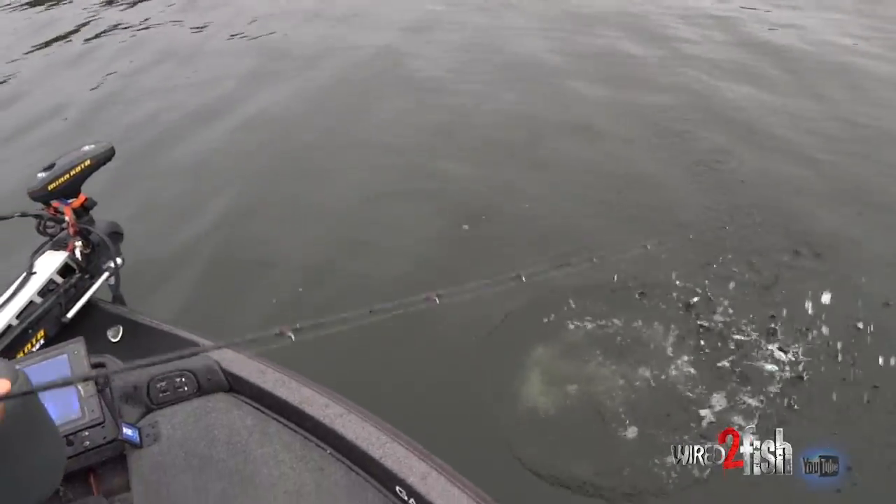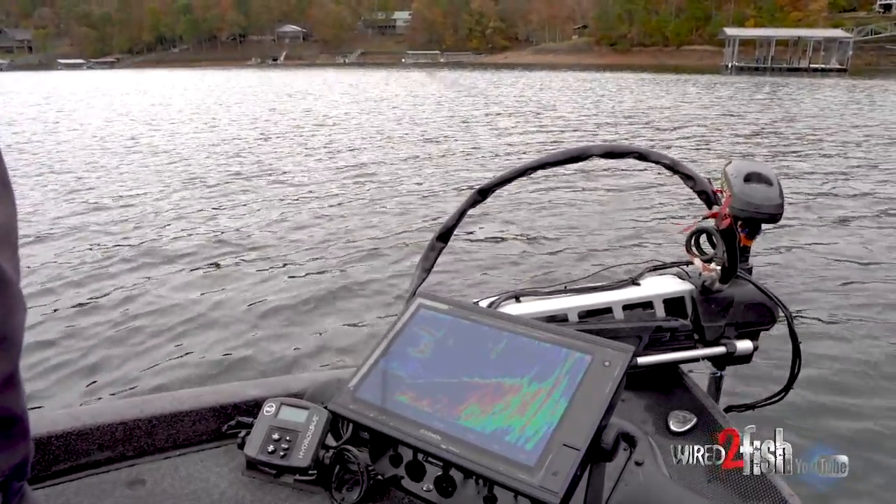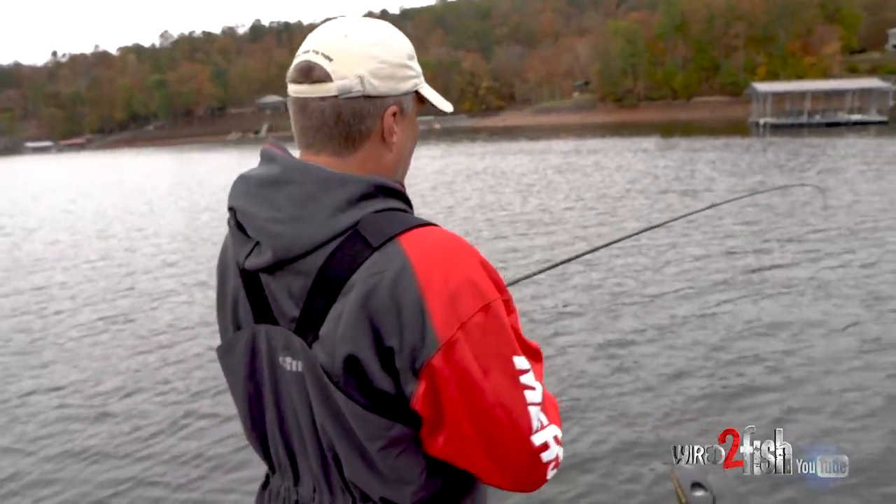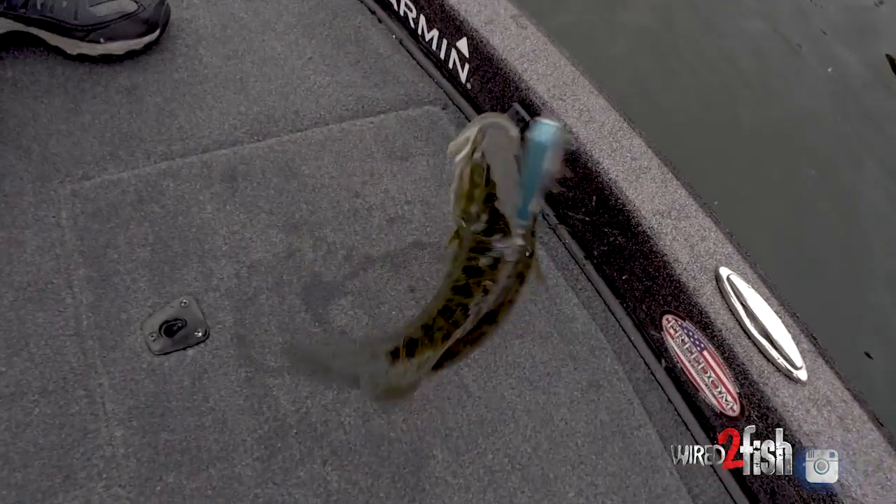Let's see, there's some more out there at 70, those ought to bite. All right, I'm getting on top of them. They're coming straight up the whole school. Oh, he missed it, he got it. You could tell the images on the Panoptix are a little bigger on those. That's a good one. Nope, that's a spot. That's a mean one. There we go. He got close enough though.